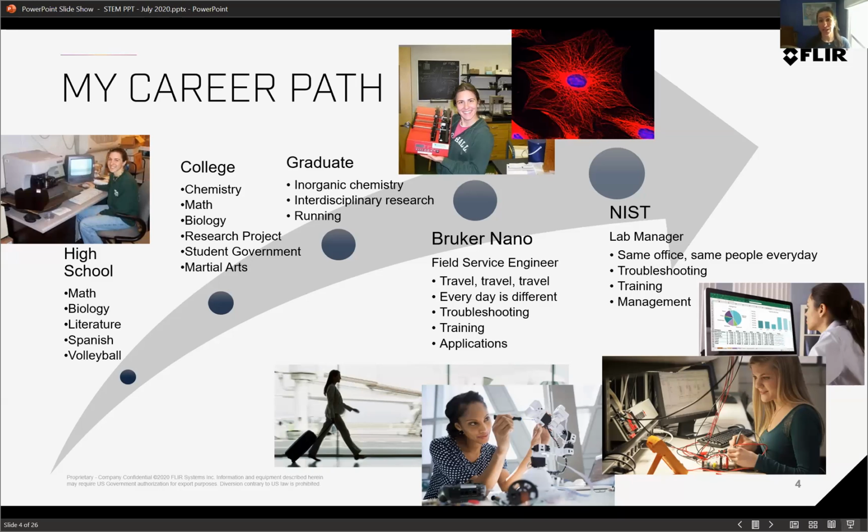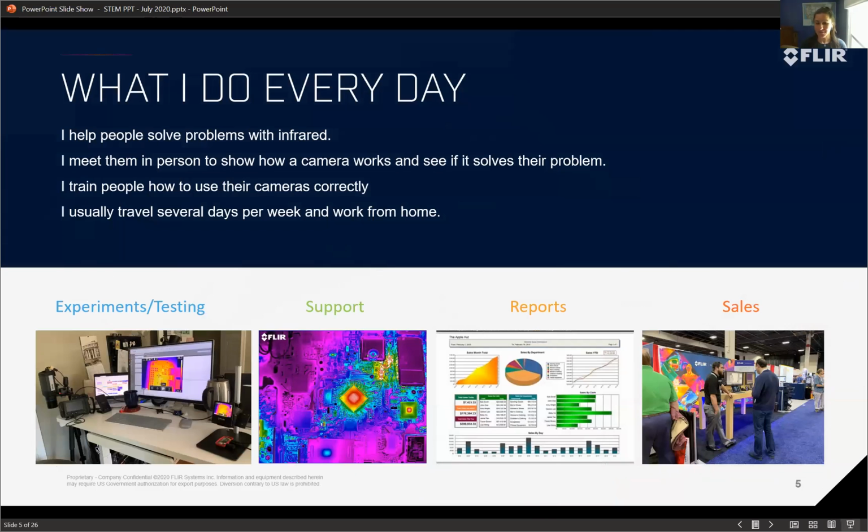But I was going into an office every day, you know, drinking the same bad coffee every day, and interacting with people. So now I'm with a company called FLIR, and this is kind of a mixture of the 2 previous jobs I had. So FLIR sells infrared cameras, and I help people solve their problems with these. Before this year, I would travel to meet them and interact with them, train them how to use them, and help them solve their problems.